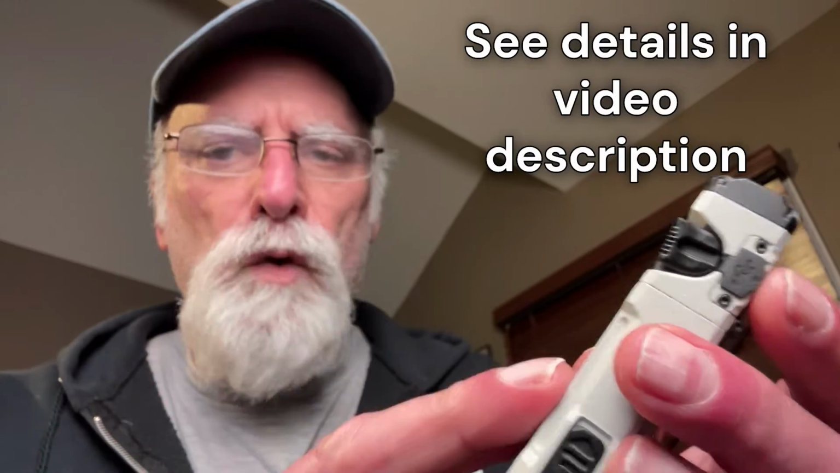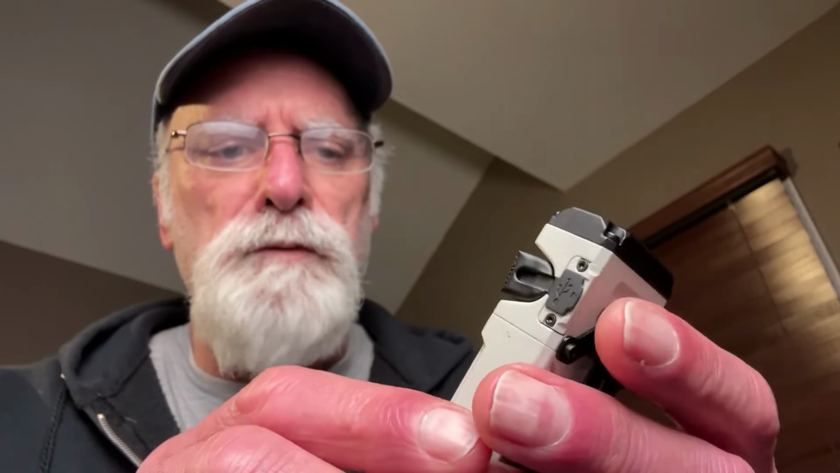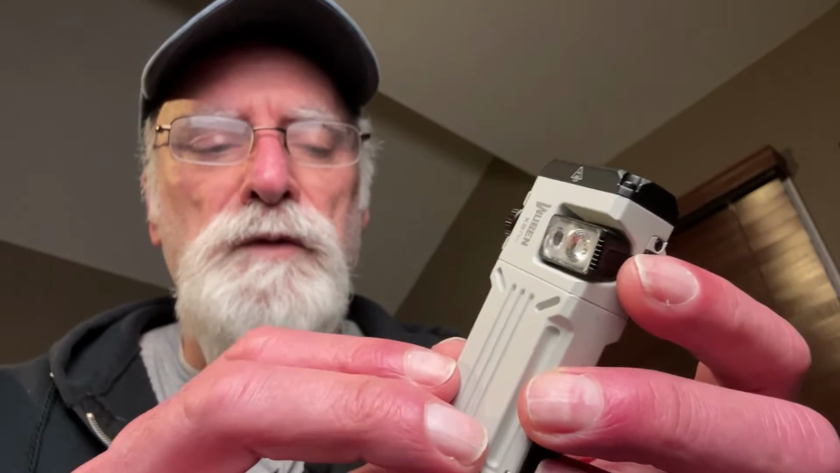Ta-da! So this uses two 14500 batteries, lithium ion, or you can use two AA batteries in here. With the 14500 batteries, in turbo mode you're going to get 1500 lumens out of this thing for 1 minute, and then it drops down to 500 lumens. If you're just using it in the high level for the headlight on this thing, it's going to be 400 lumens initially, and then you can adjust it down to 5 lumens if you want to. At 1500 lumens, you got 1 minute again, and when it drops down to 500, you're going to get about an hour and a half, and that's in that turbo mode.